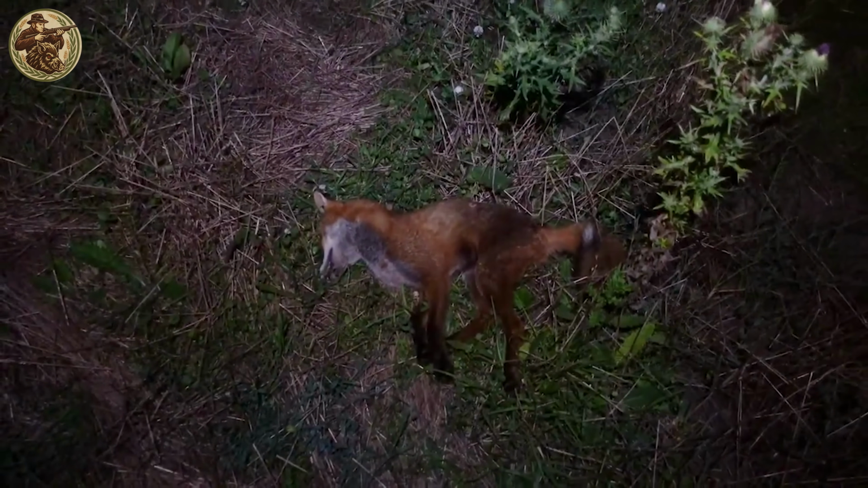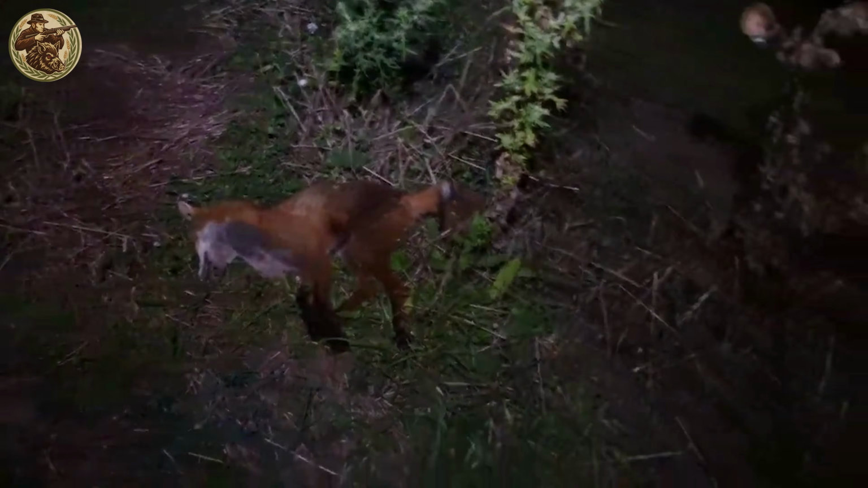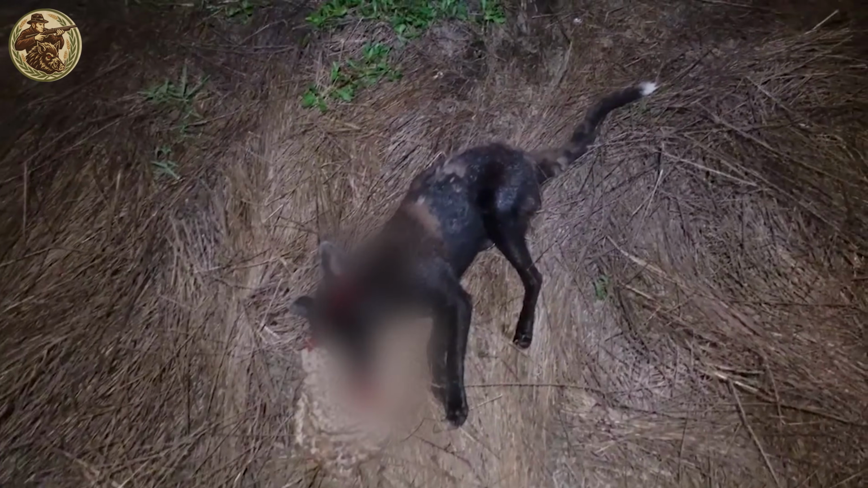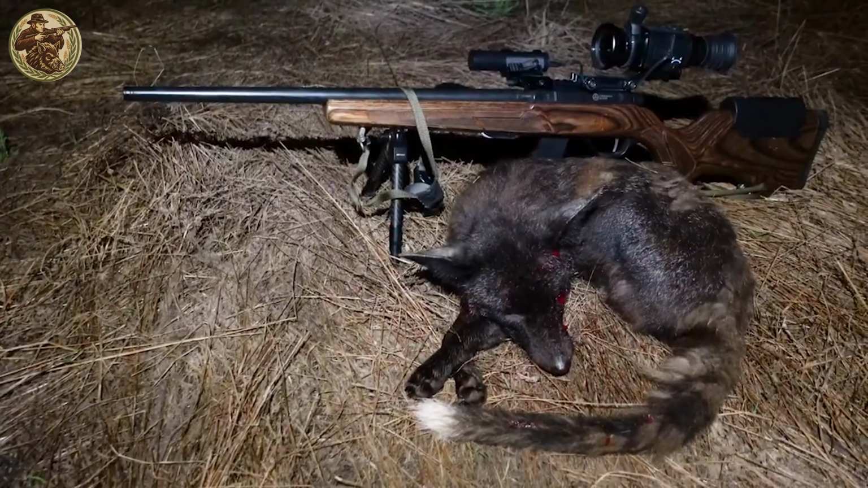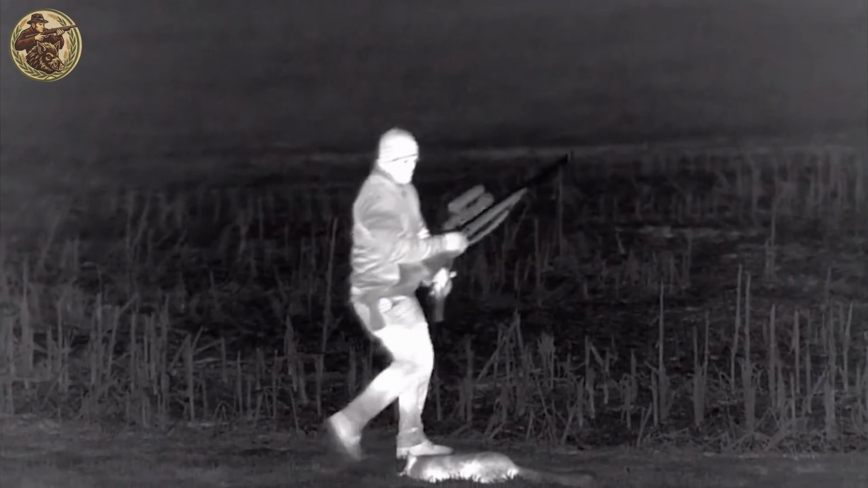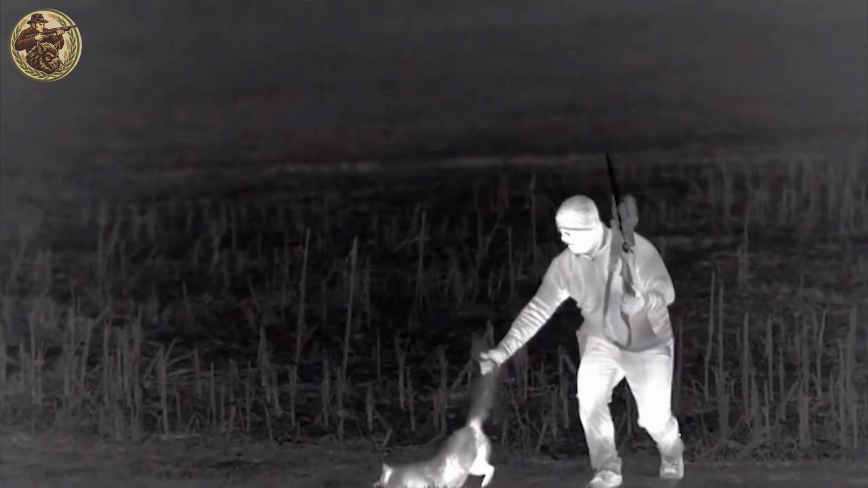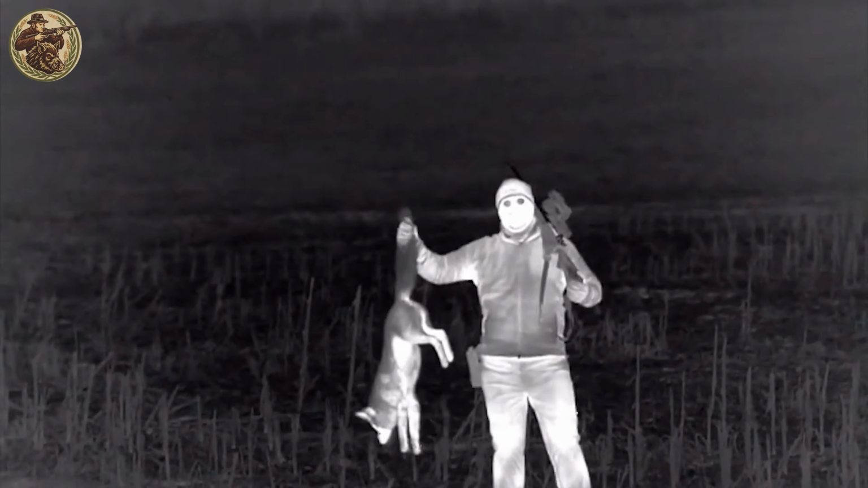After every hunt, collecting the foxes is a crucial step, allowing hunters to report their results and help authorities track progress. In one particularly effective night operation, hunters eliminated 27 foxes across 900 acres in just 9 hours.